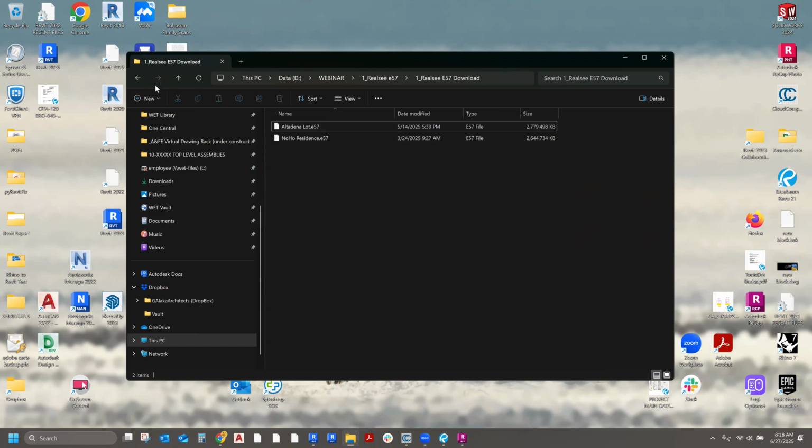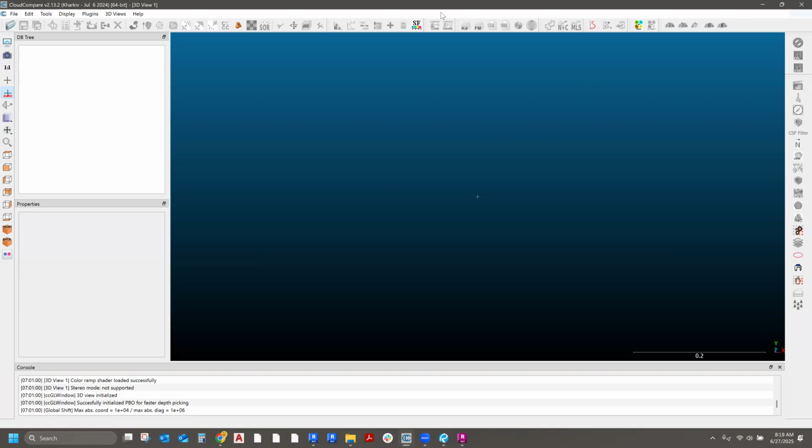So the first thing that needs to be done is we need to optimize this file and also combine all the scans, because this file that comes from Realsee has as many scans as you did. In this case, I did like 80-something scans, so this file contains 80-something scans. So let me just show you real quick how to optimize that.